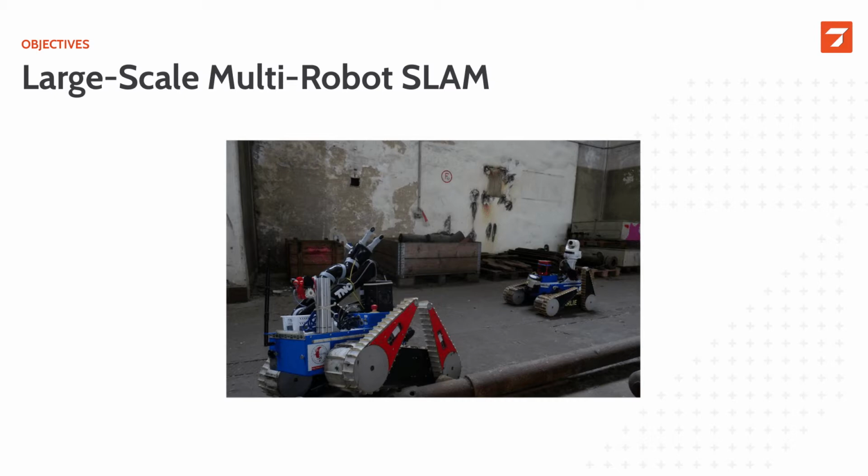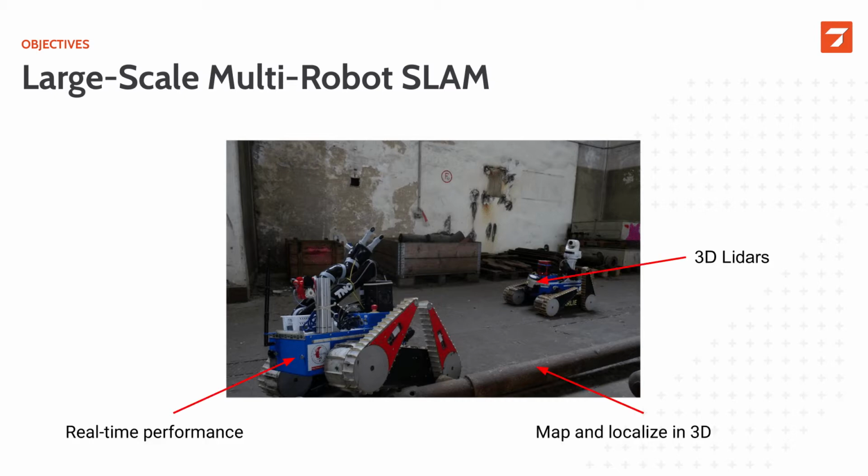Collaborative mapping, or large-scale multi-robot SLAM, is one important task for robotics. We have applications such as search and rescue, logistics, and also autonomous driving. Here you see two ANYmal robots, which we used in the TRADR project, where the goal was to explore and map this decommissioned power plant. In such search and rescue scenarios, we want to map in 3D, as we're often dealing with uneven terrain. That's why we equipped the ANYmal robots with spinning 2D lidars, and we're also seeking a real-time solution as we want the whole system to run on these embedded platforms.